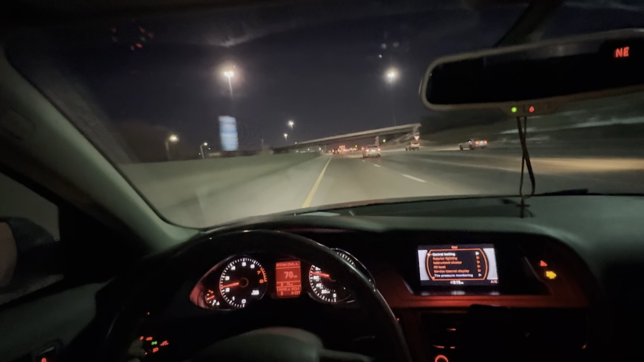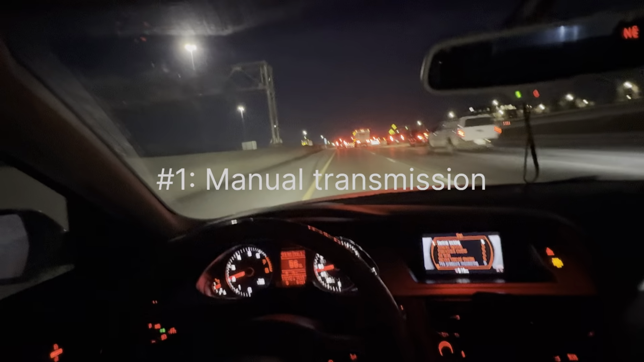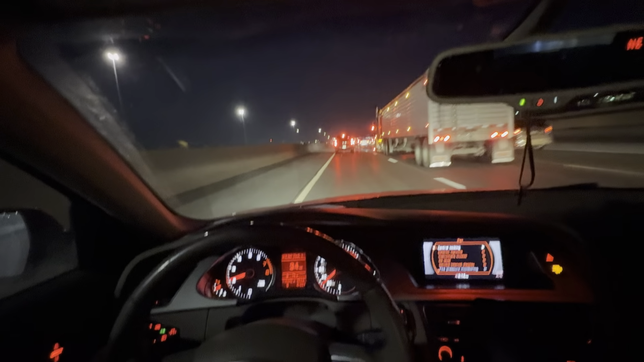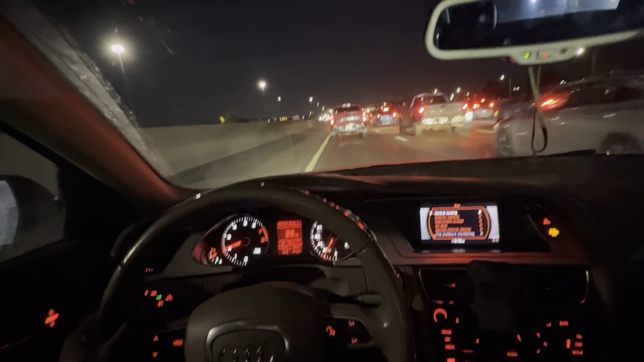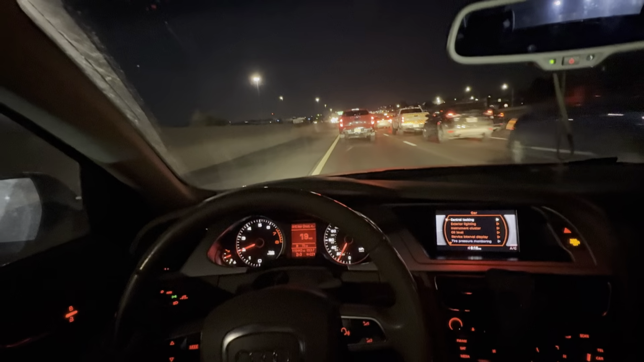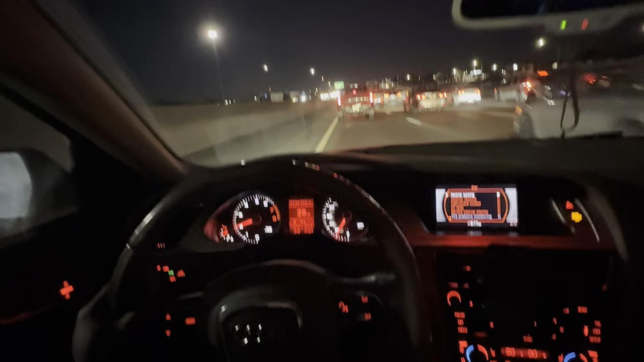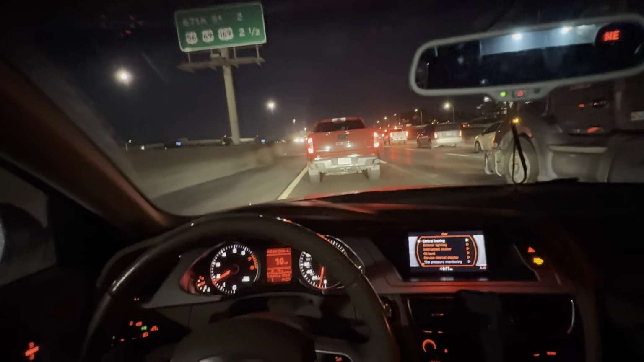First thing I love about this car is it's a luxury car and I have a manual transmission. That is the main thing that sold me with this car. I have a 6-speed manual and this thing is just so fun. This is my first manual too, so I know getting my first manual as an Audi may seem crazy, but honestly, this is one of the best decisions I ever made. So that's the first thing. I have a manual transmission.